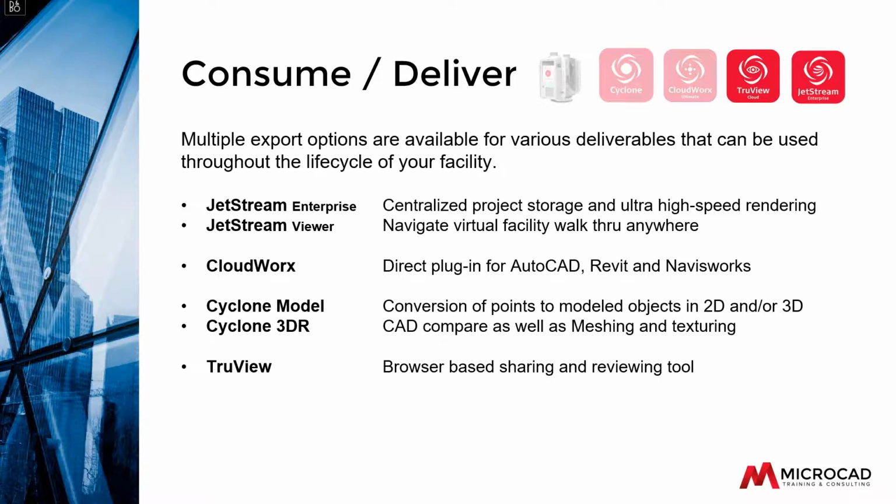There are other flavors of Cyclone to model the objects versus using CloudWorx inside AutoCAD. We can just use Cyclone to model the elements there if we don't have access to AutoCAD. And then for people who don't necessarily have the Jetstream viewer, there is also TrueView, a way for us to share the data in a web browser. Anyone can see the point cloud through the web browser to be able to share it and review it and take measurements and things.